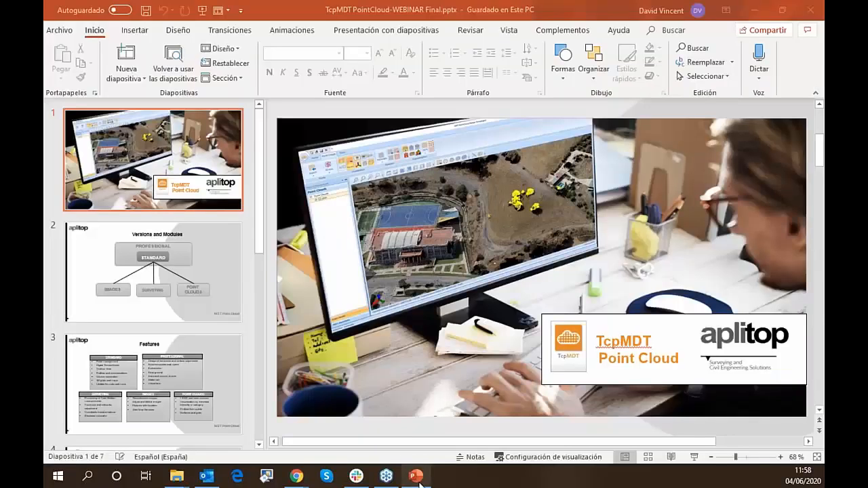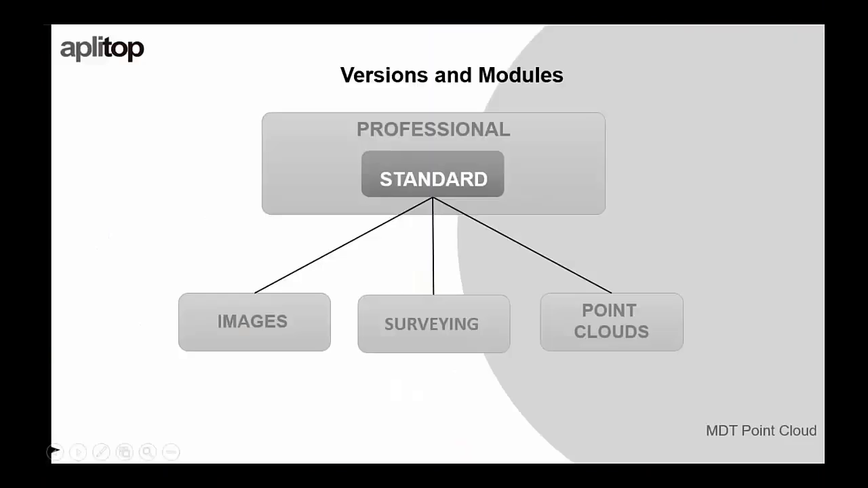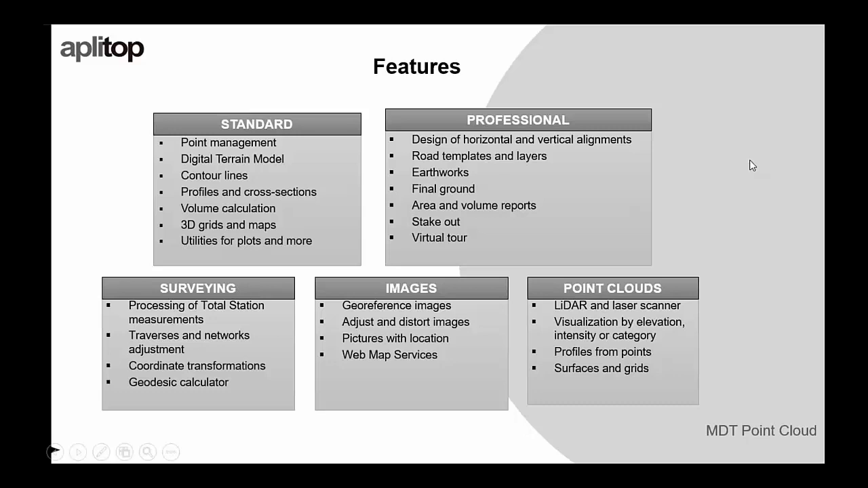Just to finish my presentation, TcpMDT point cloud has two versions, from standard to professional, with three modules: image module, surveying, and the point cloud module. Here is a summary of what you can find in each part of TcpMDT. In the standard version, you manage points, and make your profile and cross-section. The professional version is particularly useful when you want to design horizontal and vertical alignment, and also make volume reports or this kind of thing.